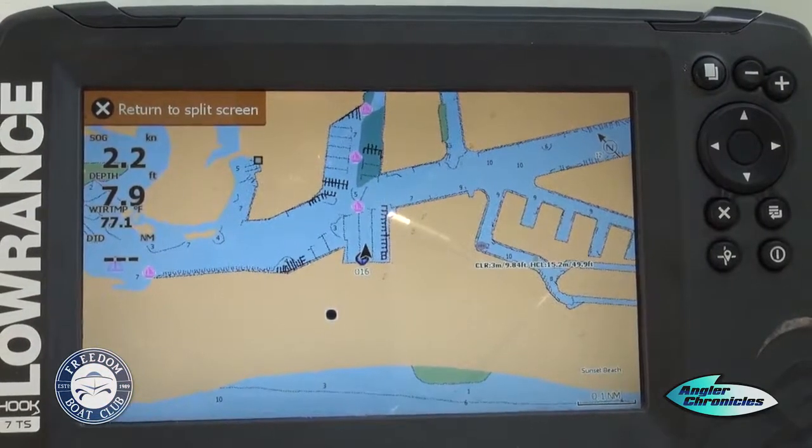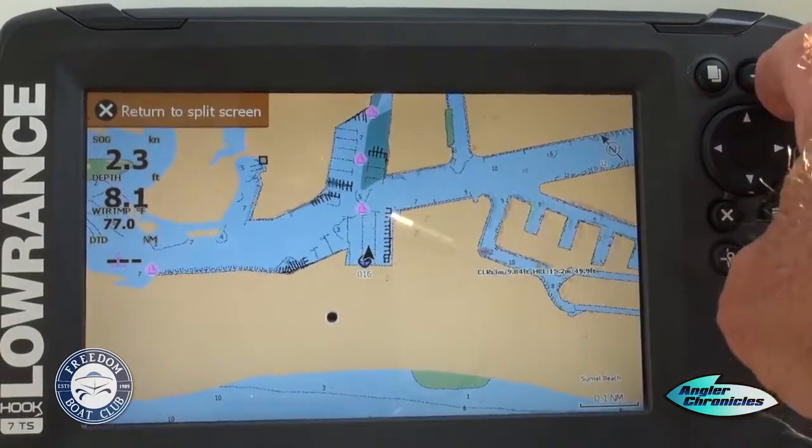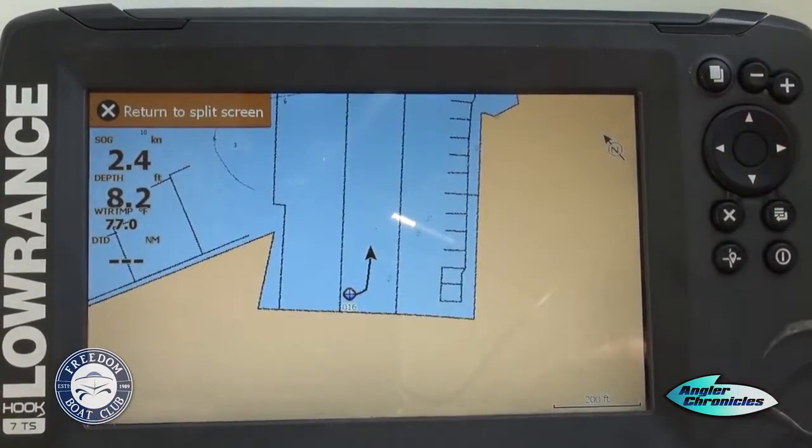Here we have our chart. We're zoomed in. We're going to even get zoomed in a little bit more. And we can see it's coming right out of the slip. Look how accurate that is.